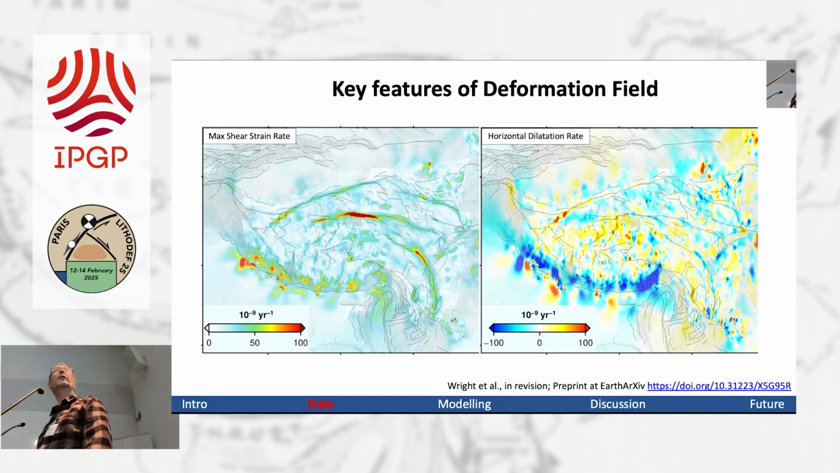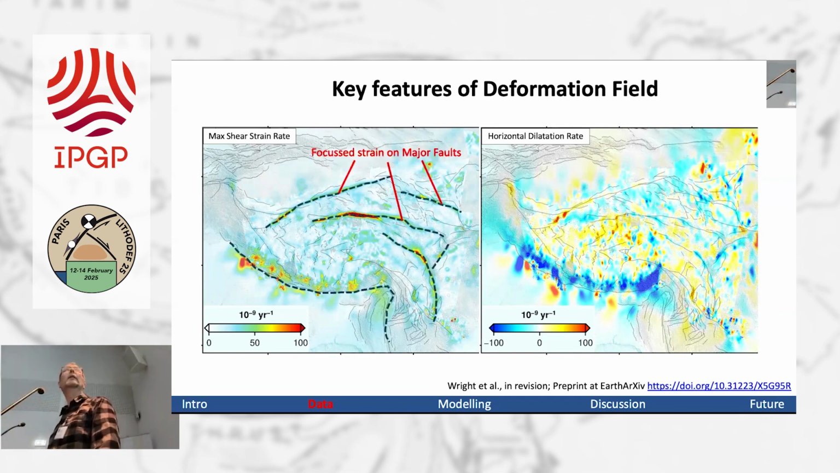We are seeing focused strain around these big strike-slip faults. We've heard a lot about those in this meeting already, and also around the Himalayas. We've got areas with relatively low strain. Again, we've heard about some of those already. I'd argue we've got an area of distributed strain here in the center.